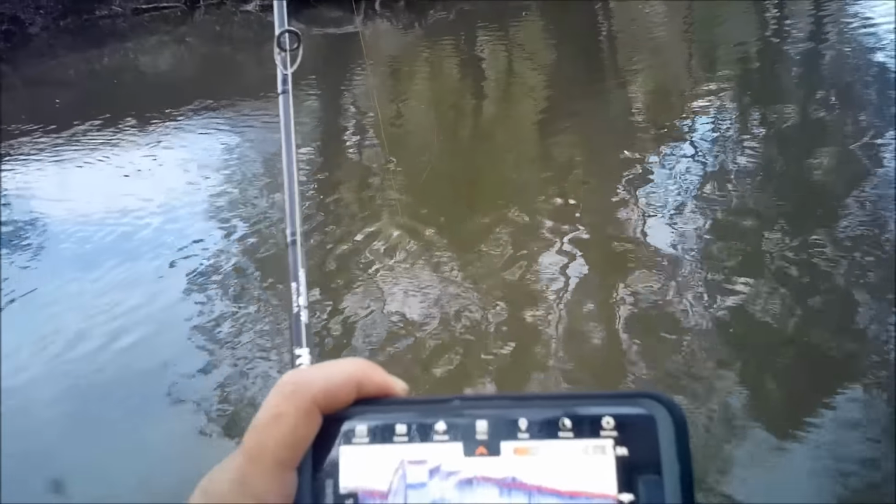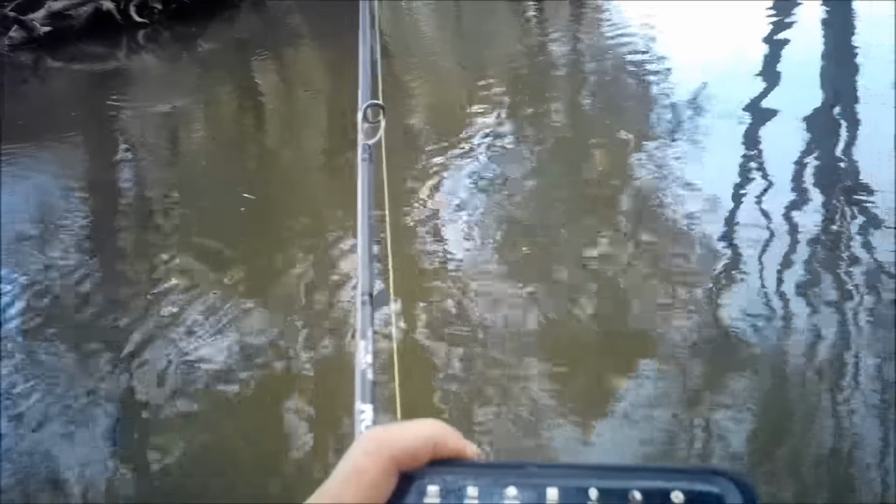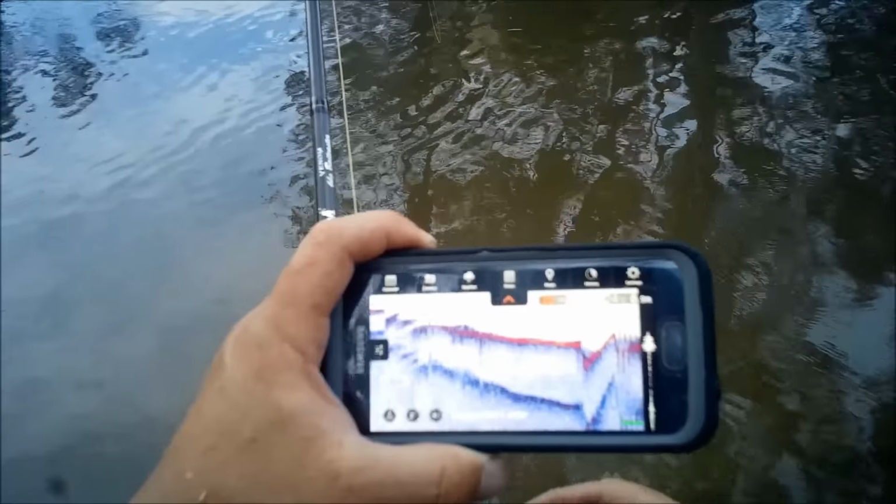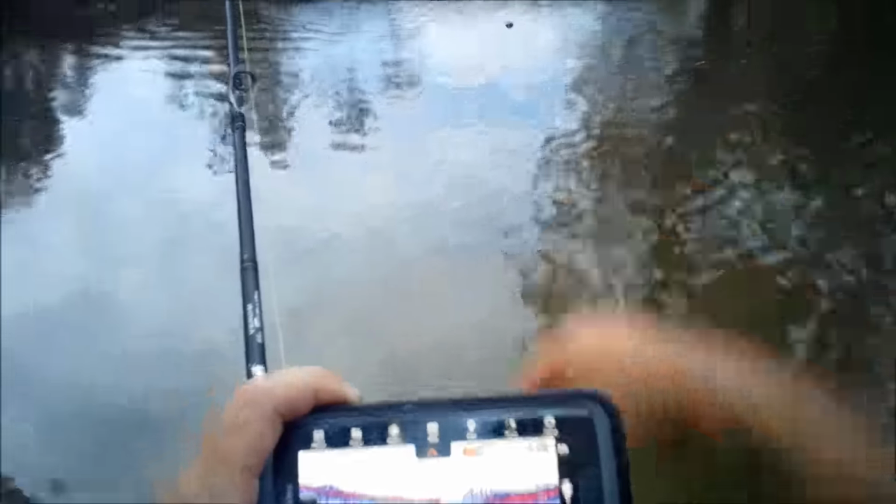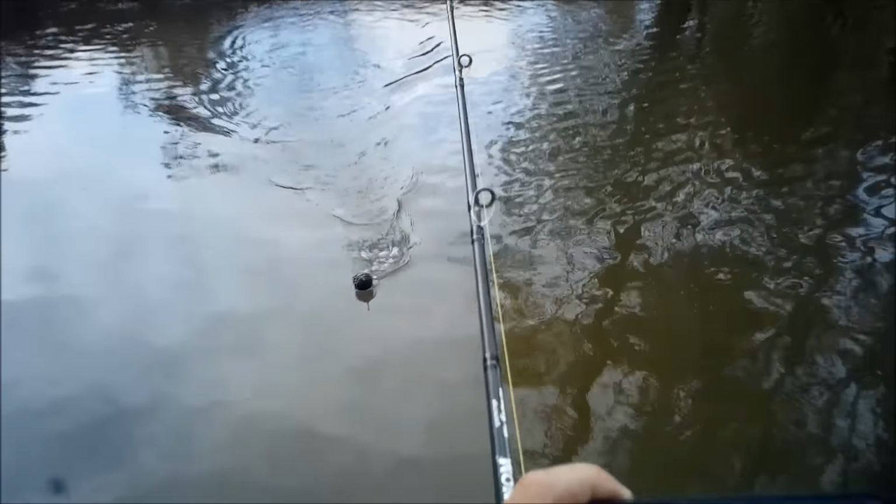But I'm really liking the fact that I know there's a log. If I reel that in now, I'll find a log just underneath there somewhere, if I haven't drifted past it. Might have drifted past it. Well, there it is. There's a log just out there. Gee, this is a handy device.